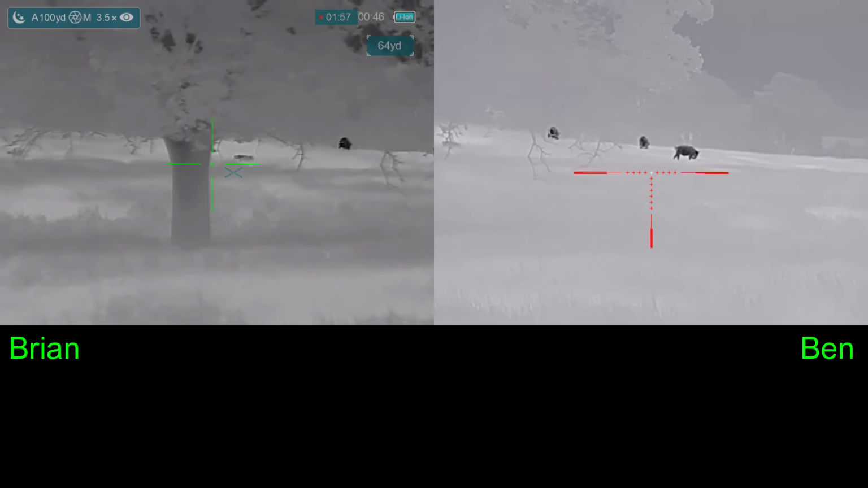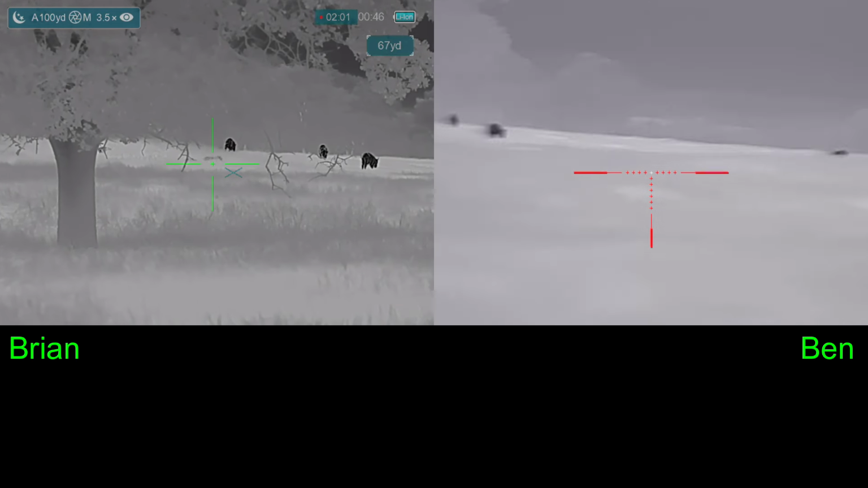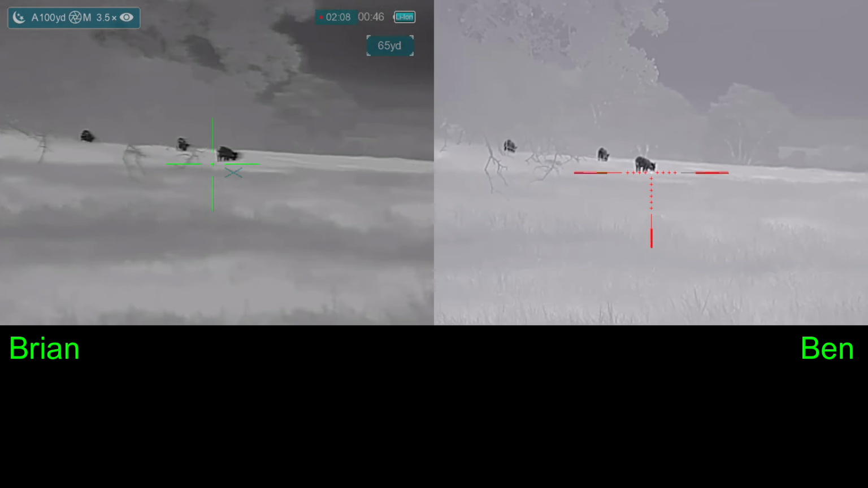While Ben and I strategize and figure out what's going to go on in the background, what I can tell you that has happened is that there are more hogs out in the field that we don't know are there. They're in a little low area. I don't have a good target. They're going to surprise us later.